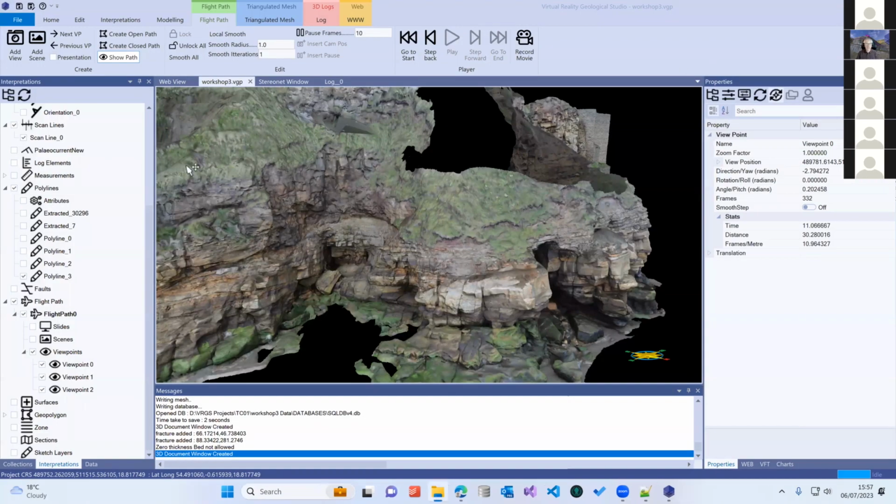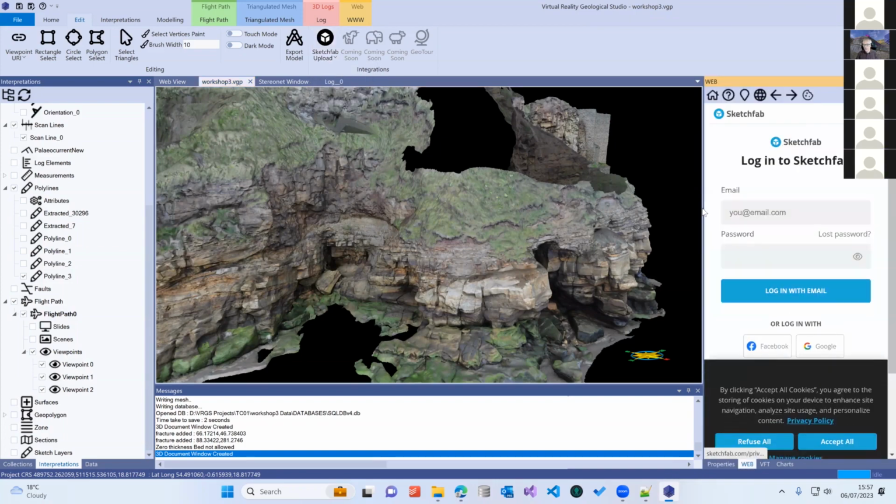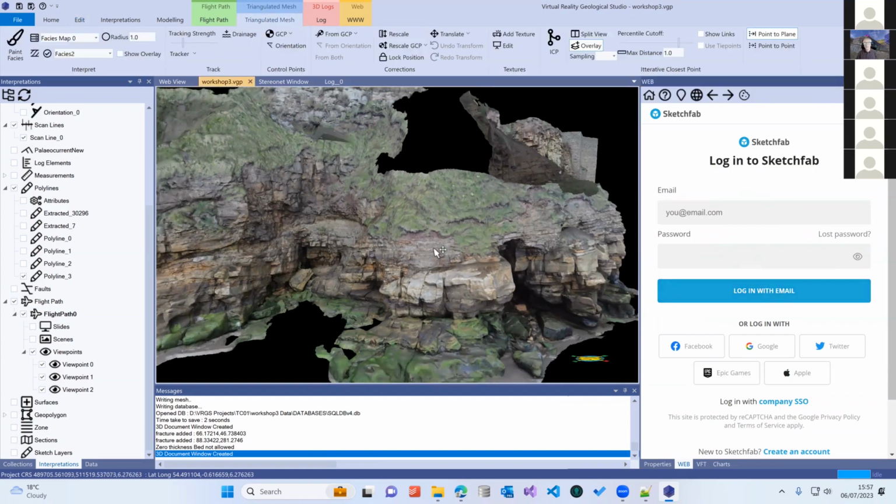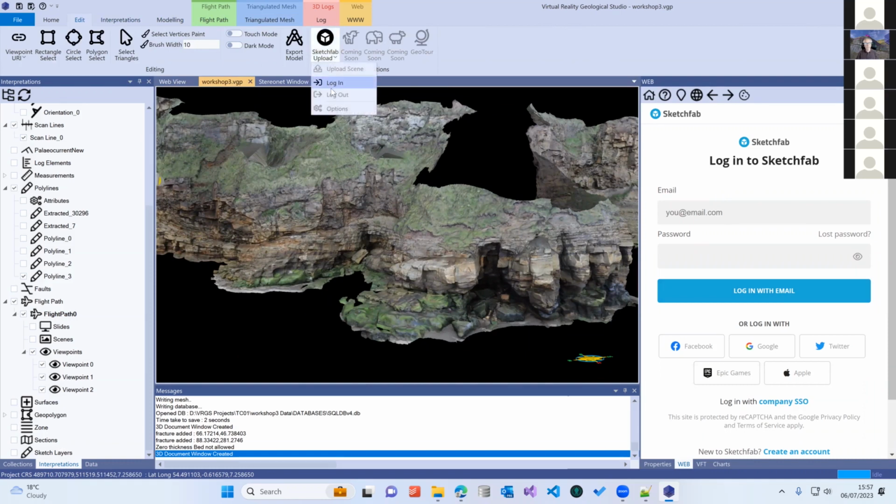The other way that you can do it is in the edit menu. There is a Sketchfab upload. And you do that, you log into Sketchfab. And we're running out of time, so I won't go through the process here, but you log into Sketchfab, put in your, obviously, username and password, and then from that edit menu in here, you get the upload scene.